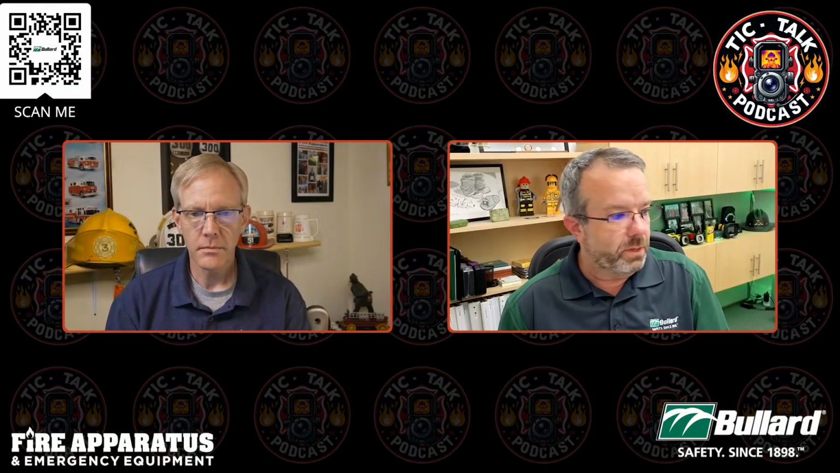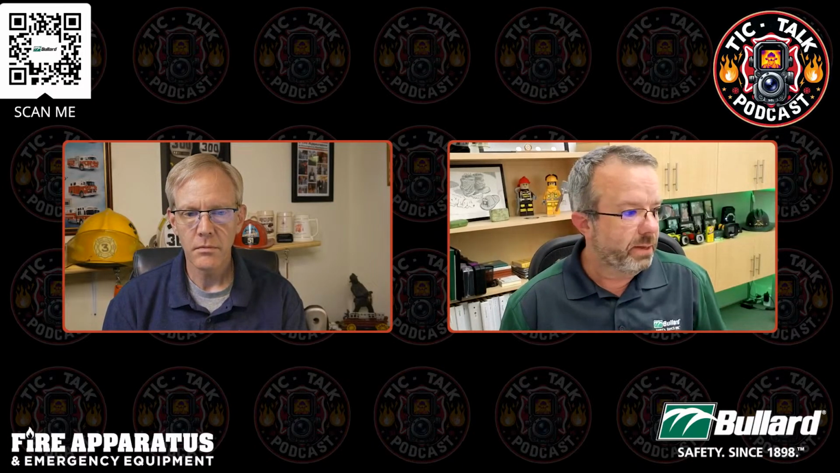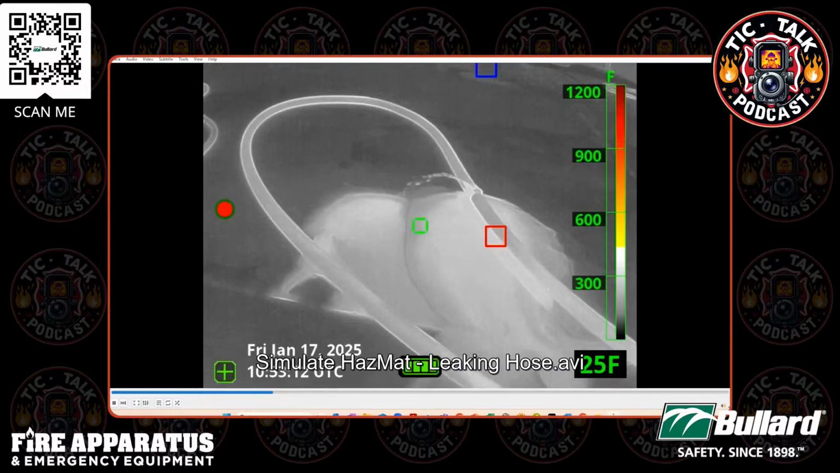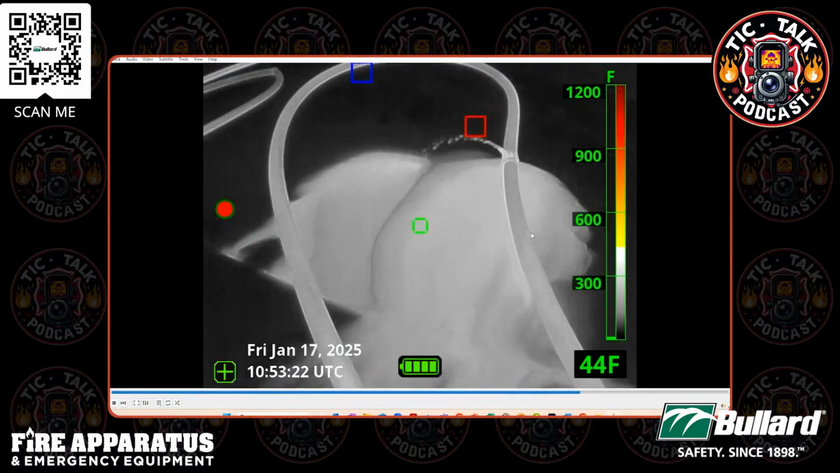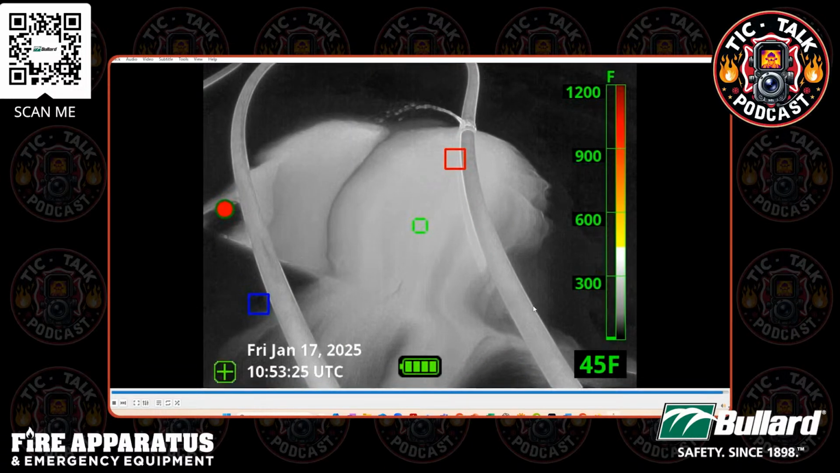So here's one that could be used for a hazmat size up, just as an example. Obviously, you're just looking at hose that are on the ground, but you see a leak here in the coupling, and I'm going to pause it for a second. What you see there are obviously two different pools of water, but they're coming from the same leak.